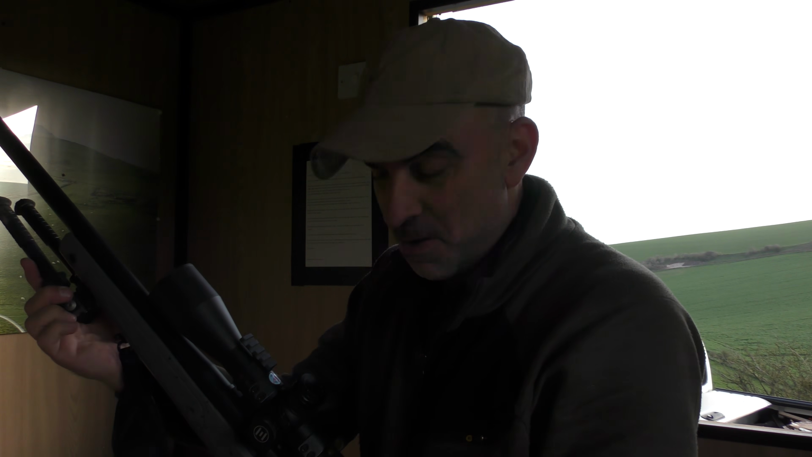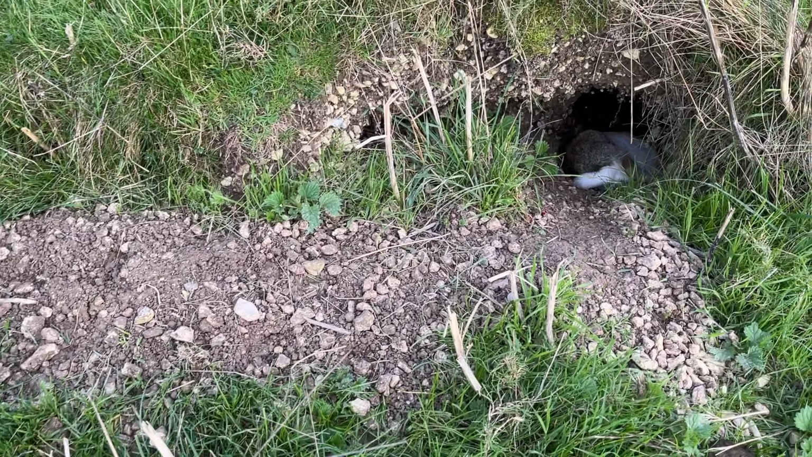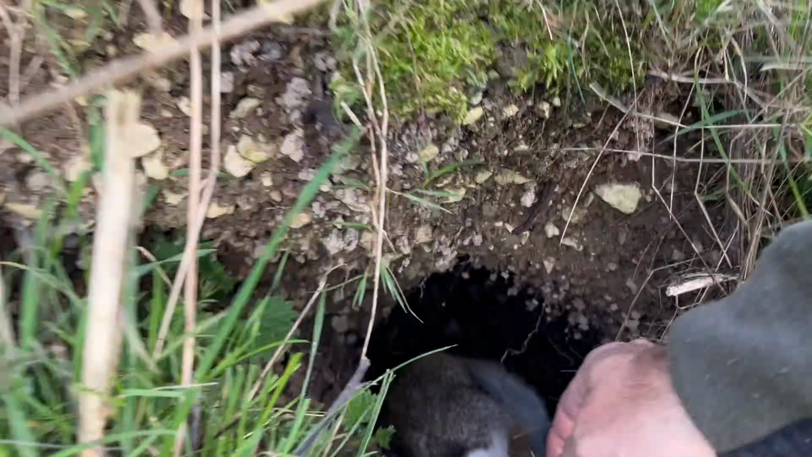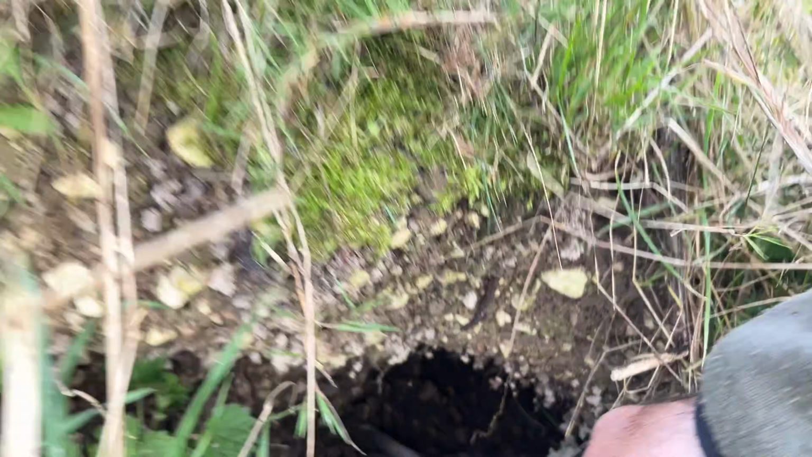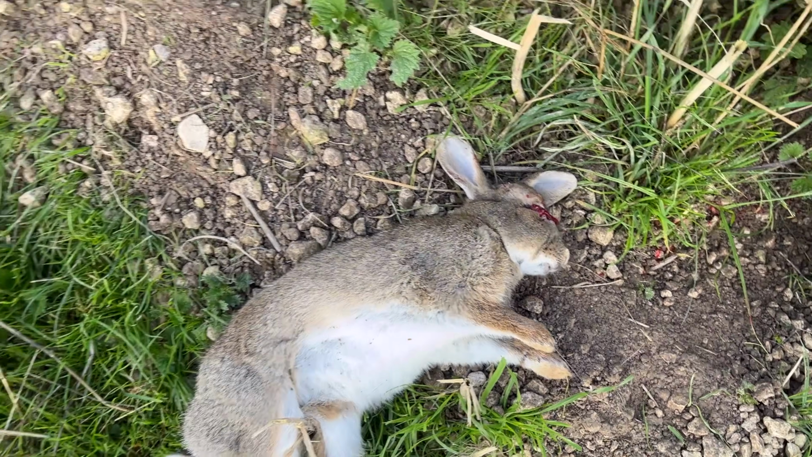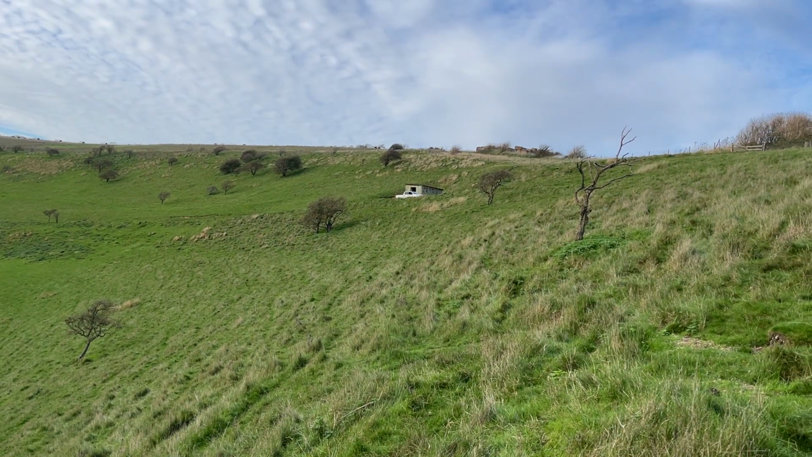There we go. One bunny for the bait tube. There we go. There's our bunny. As you can see, nicely through the head. That's 110 metres from the cabin there.